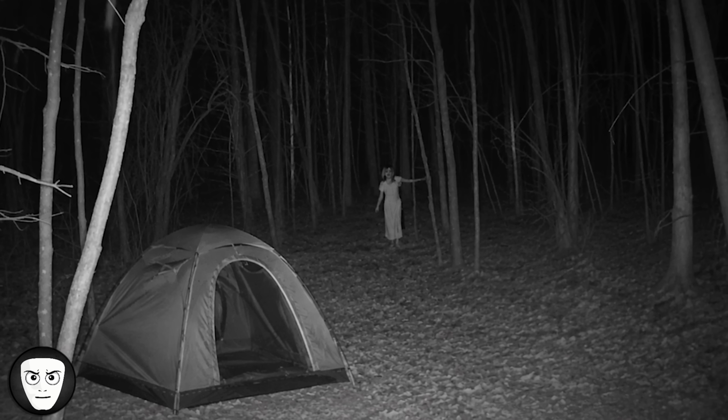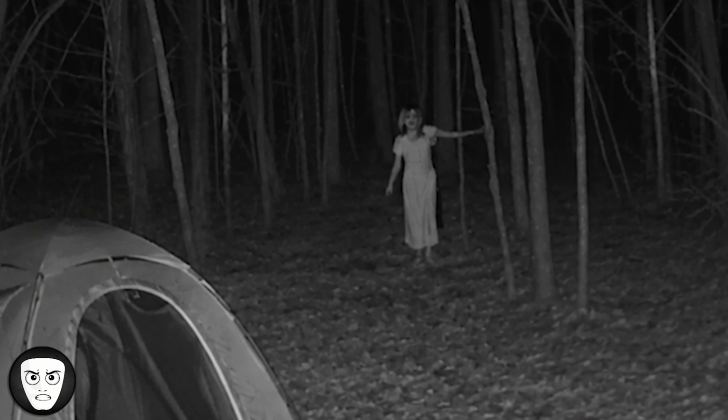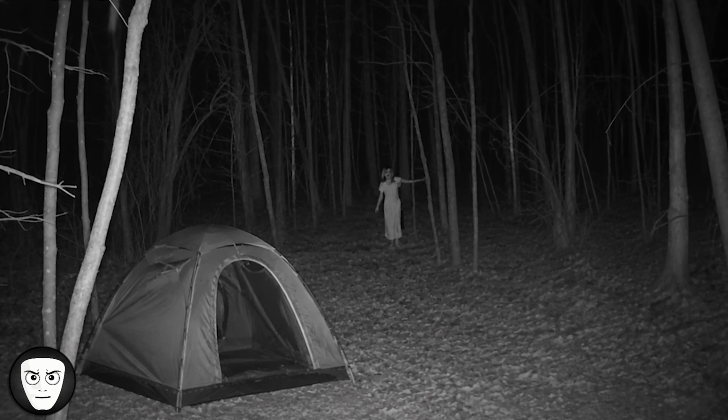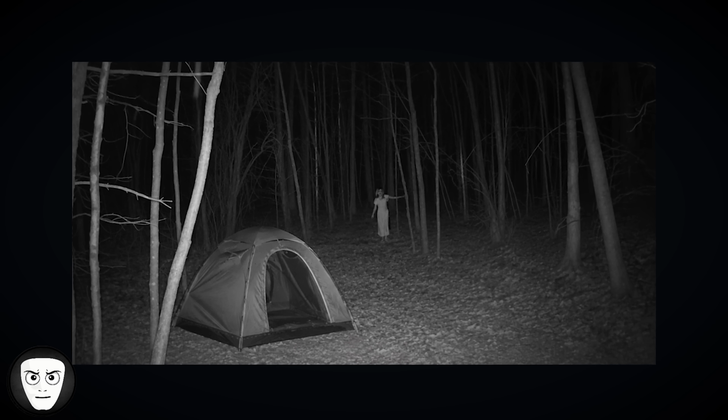Near a tree, there appeared to be a girl in a long white dress standing in the distance, watching his tent. The girl seemed completely out of place in such a remote area. The way she was dressed, and the late hour she appeared, left the man wondering who she was and what she was doing out there alone. Could she have been lost, or perhaps in need of help?